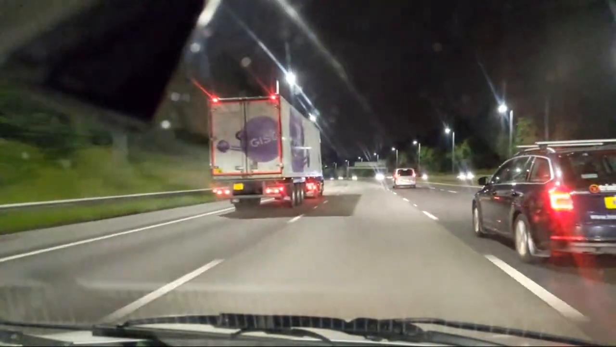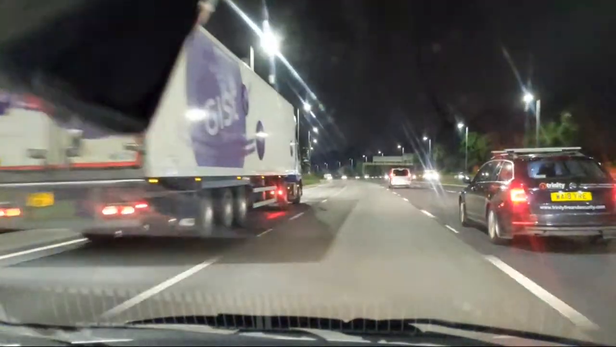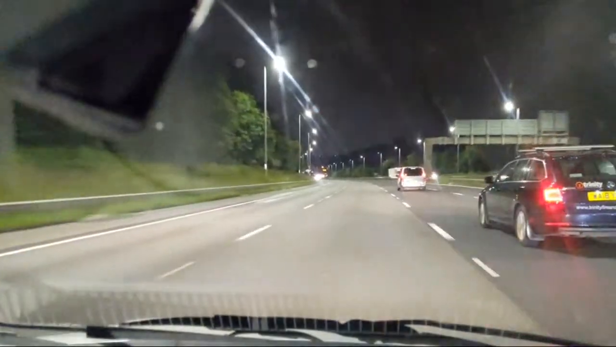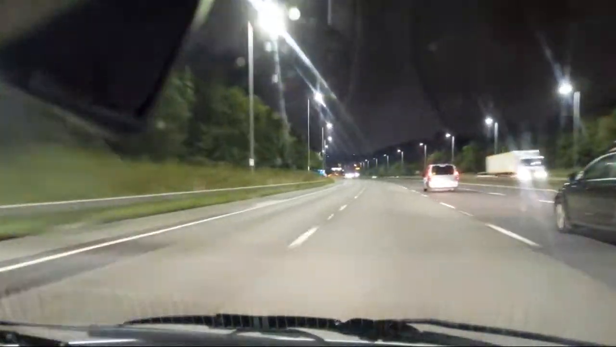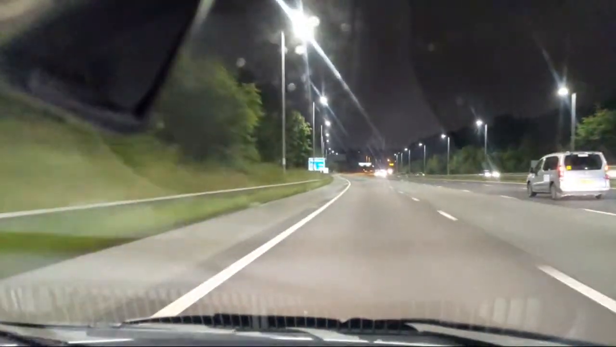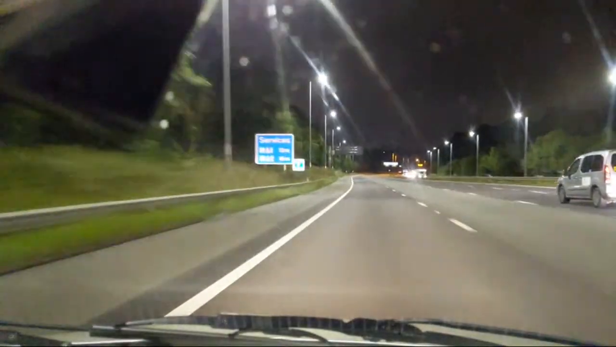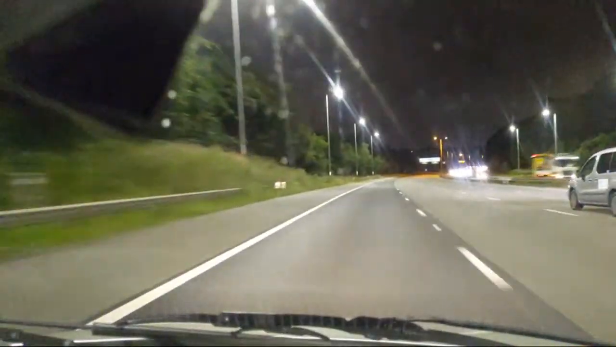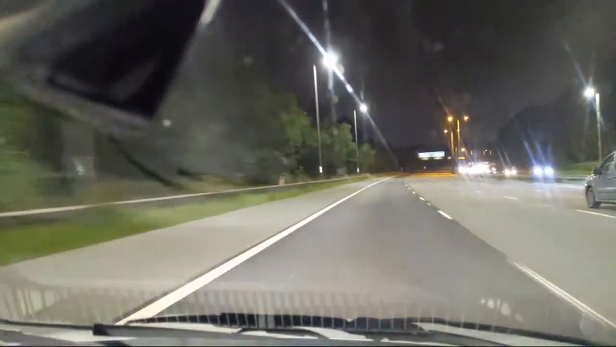This is very uncomfortable. Got loads of cars behind me. I know we can get past because of these 2 cars. Right, he braked then, which means I can undertake him. This is a taxi. Taxi in the 3rd lane.